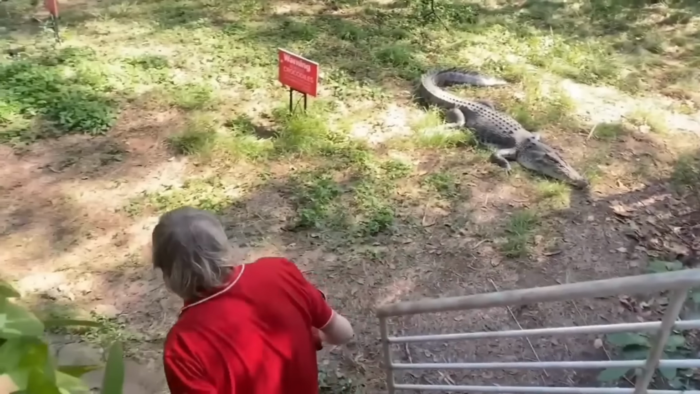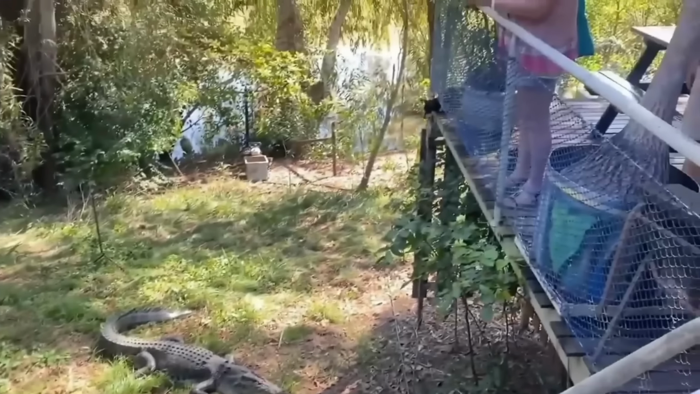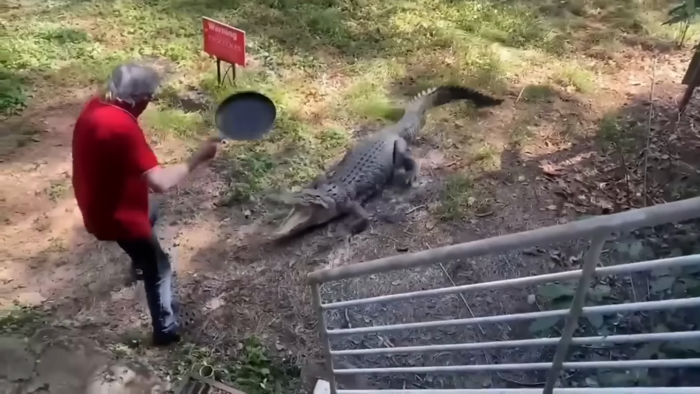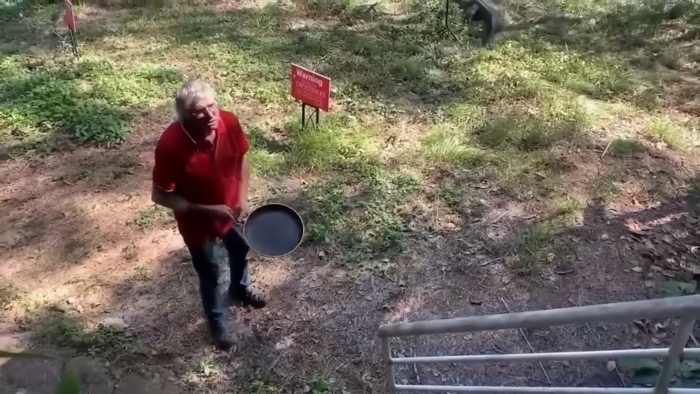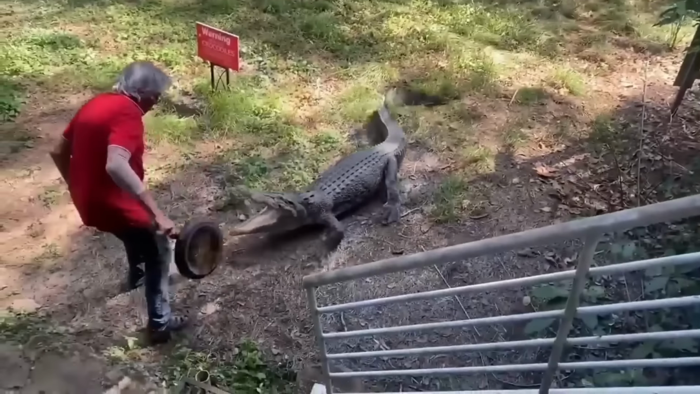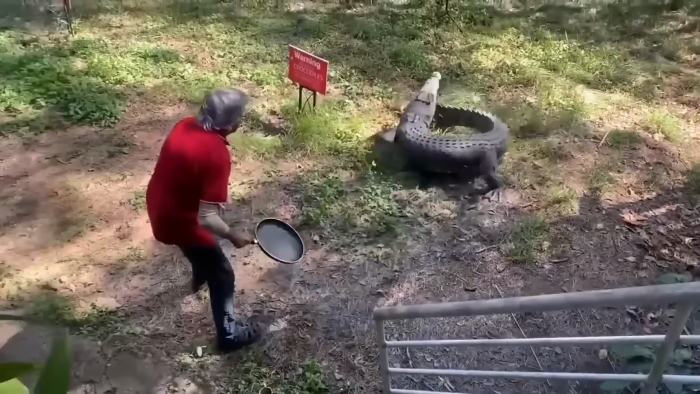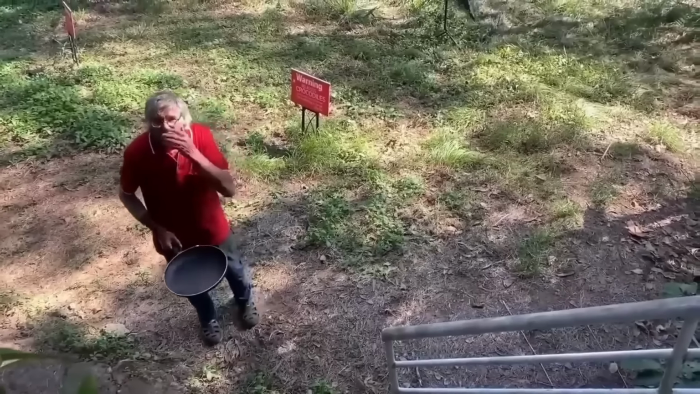Then, in a surprising act of bravery, another man steps off the terrace, armed with nothing more than a pan. He approaches the crocodile and boldly taps it on the head with the pan, successfully persuading it to leave the area. This encounter is a striking example of human courage in the face of potential danger.